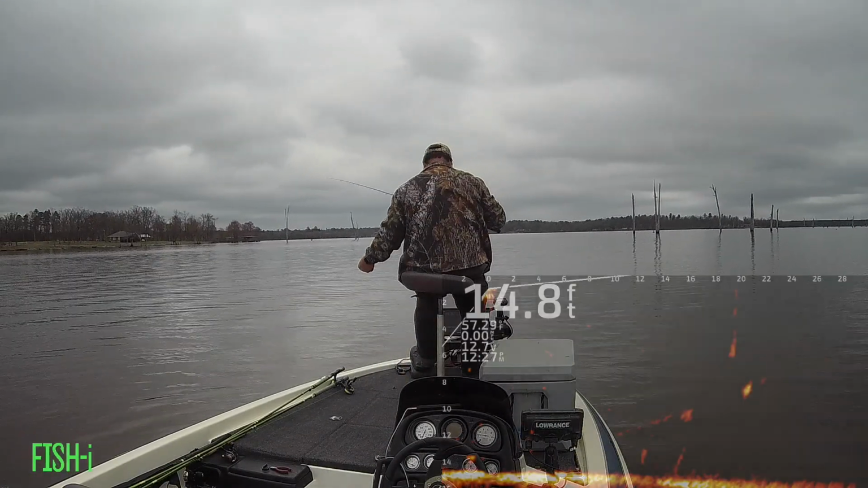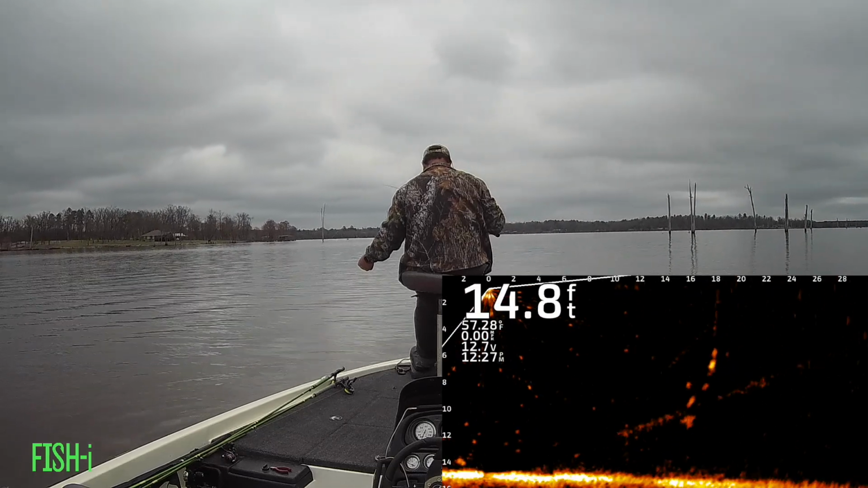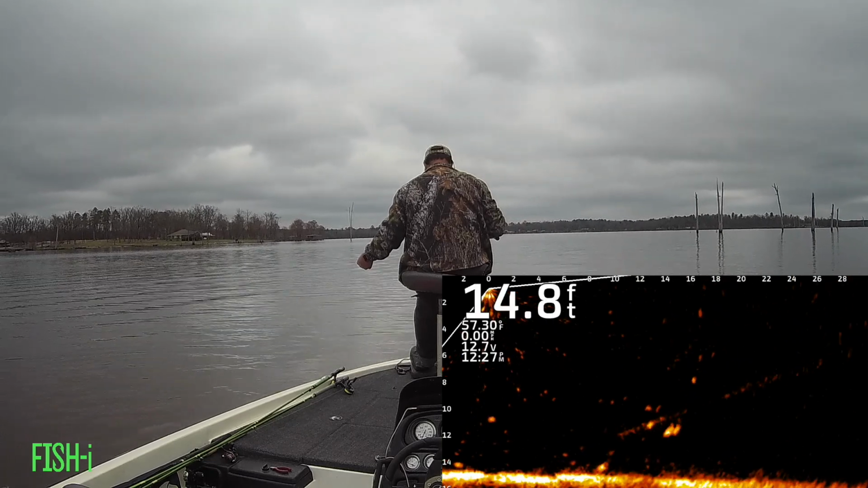This fish is kind of out floating suspended, but I was pretty impressed at how far he followed it before he hit it. That's always a good sign. Kind of shows that they are biting.